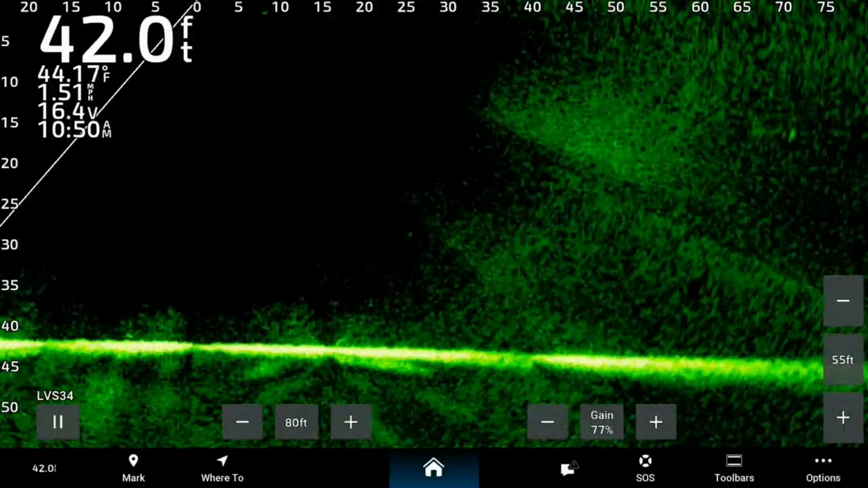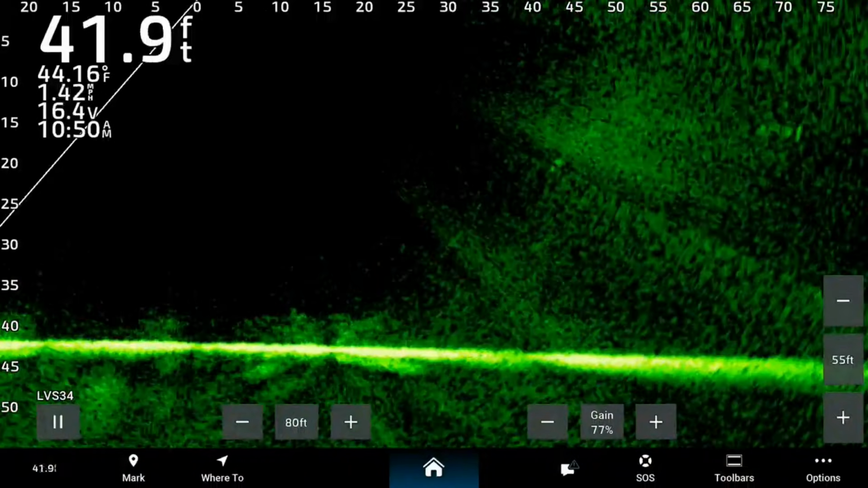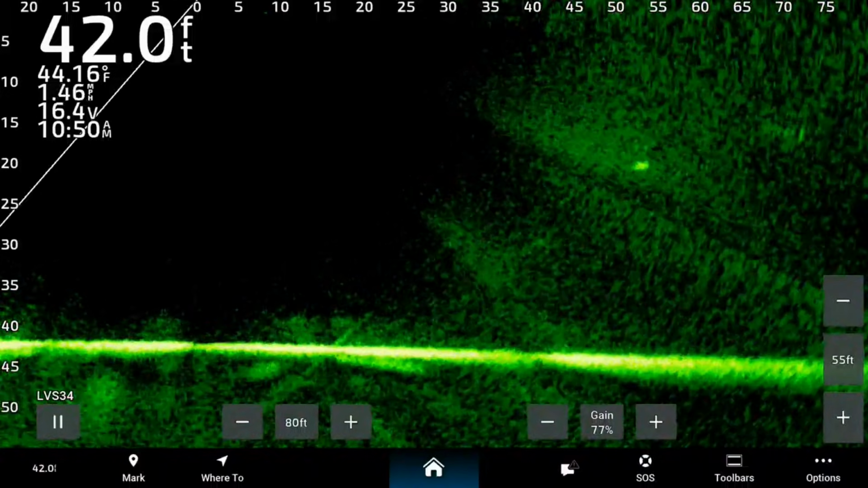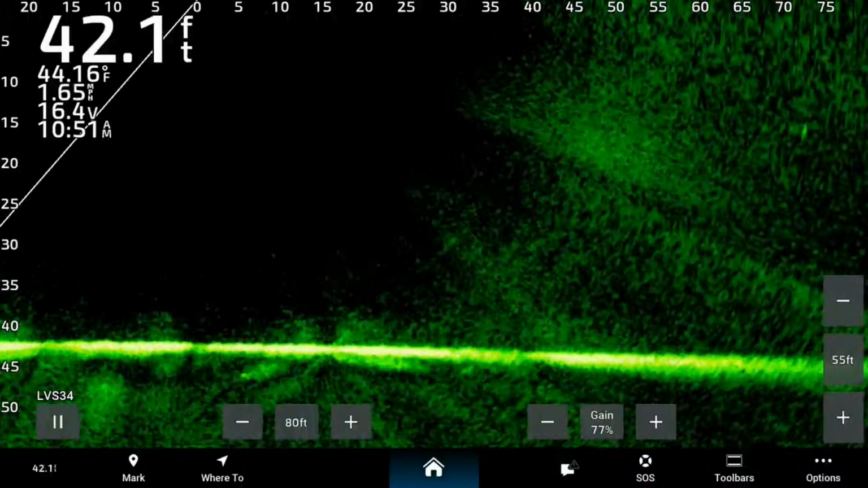If you're in that 50-foot range, which is usually where I am with downriggers, it's going to be perfect. You'll be able to see the fish head, the fish tail. You'll be able to see everything. You'll be able to see your presentation. You'll be able to see them come up, take it, and it's actually perfect in that range.